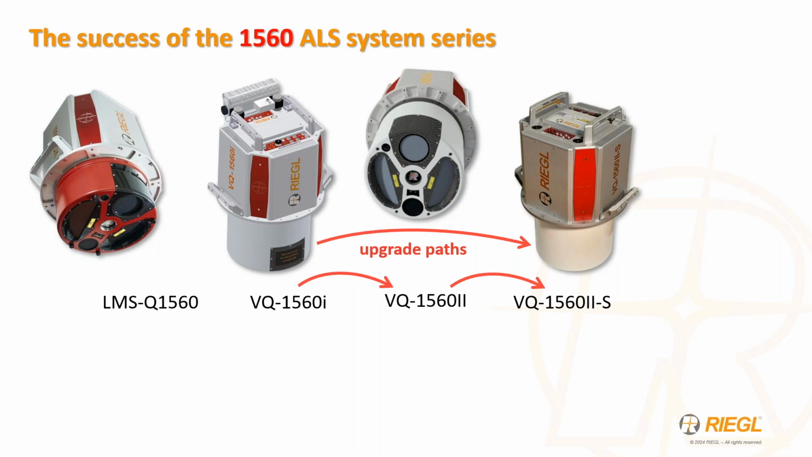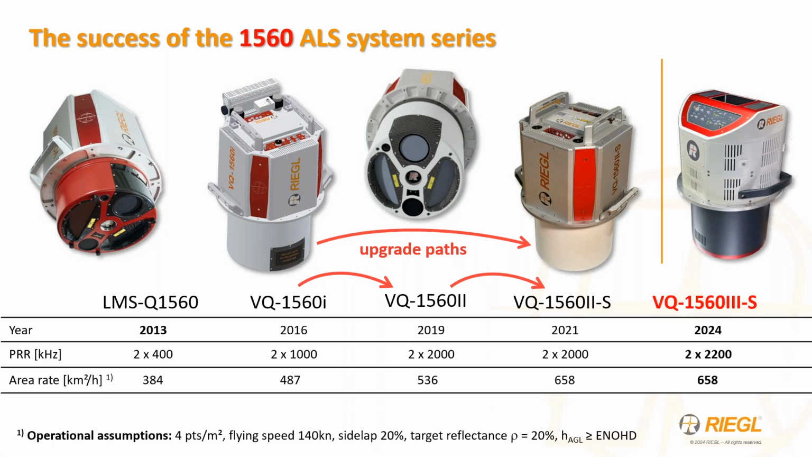Such improvements included increases to laser pulse repetition rates, measurement range, collection efficiency, and area coverage rates, and also improvements in target resolution related to laser beam footprint reduction. More than 100 devices have since been sold worldwide, and the model line now continues with the new VQ 1560 Mark III, a complete architecture redesign consistent with the VQ 12 and 1460 sensors that were released in 2023.